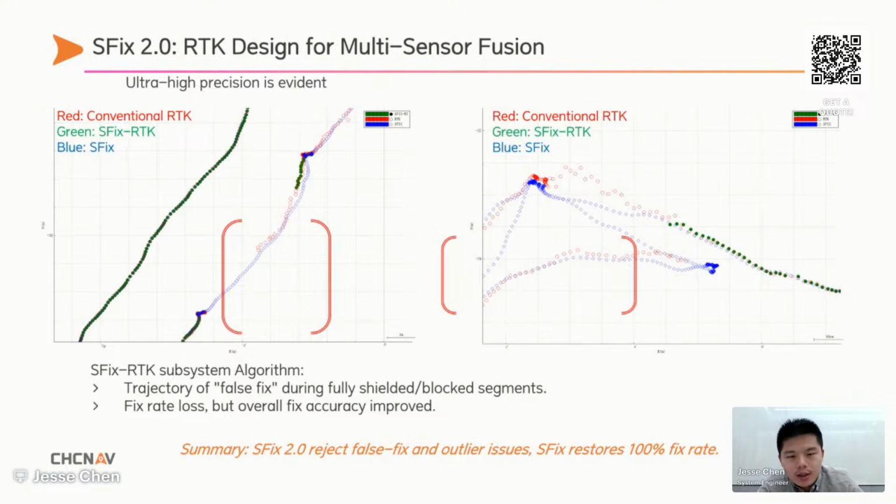So what are the specialist algorithms? For example, the RTK algorithm for SLAM is specifically designed to achieve ultra-high precision across all scenarios. We proactively block abnormal or inaccurate GNSS signals, as in the picture. Where this reduces the fixed rate, it significantly improves overall position accuracy.